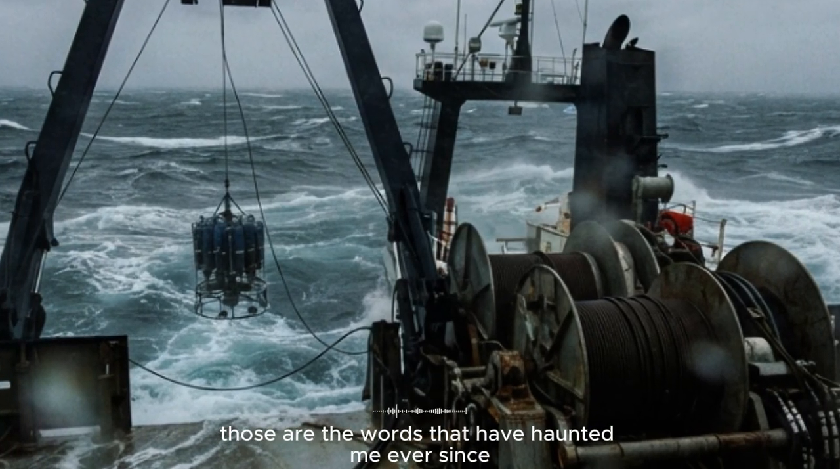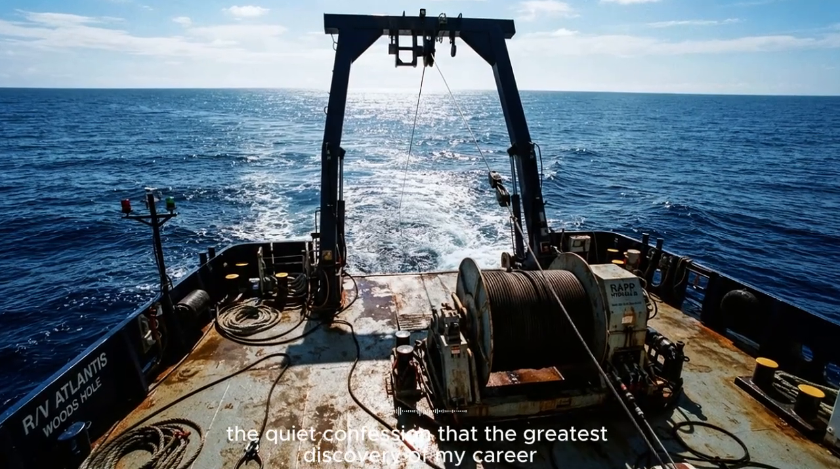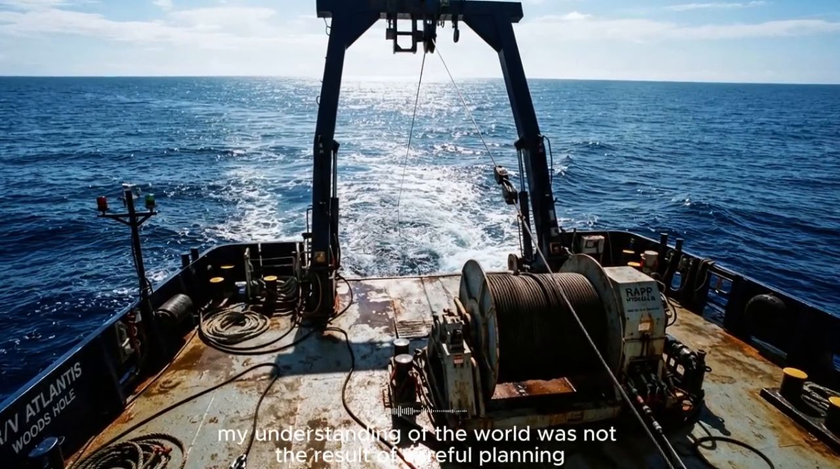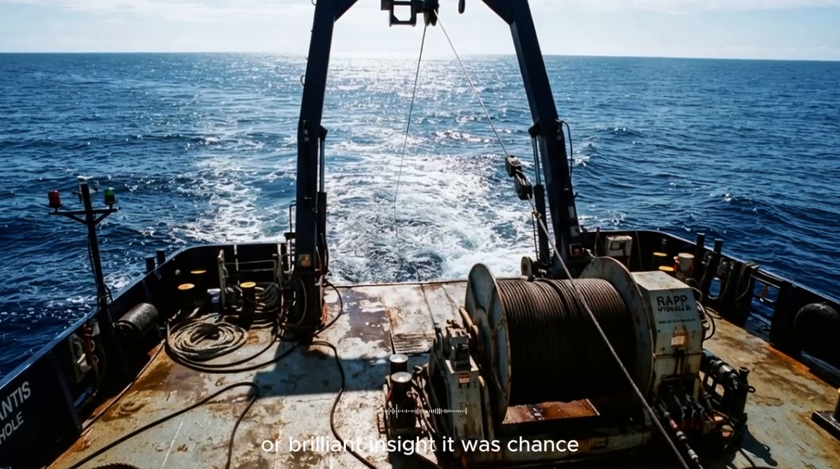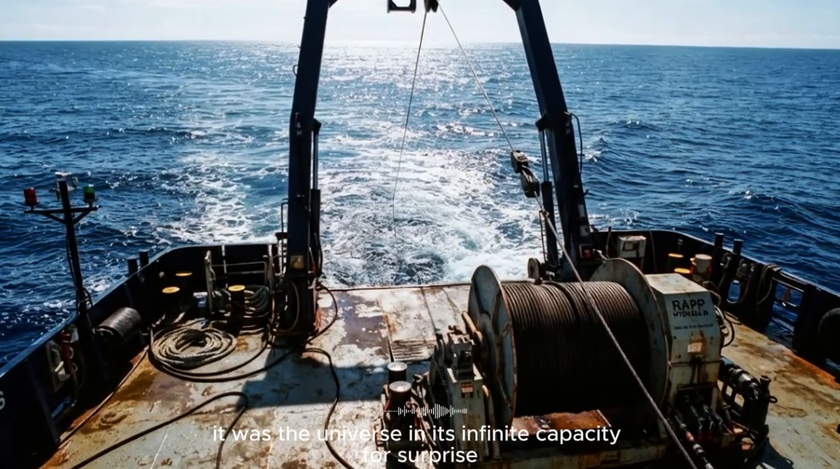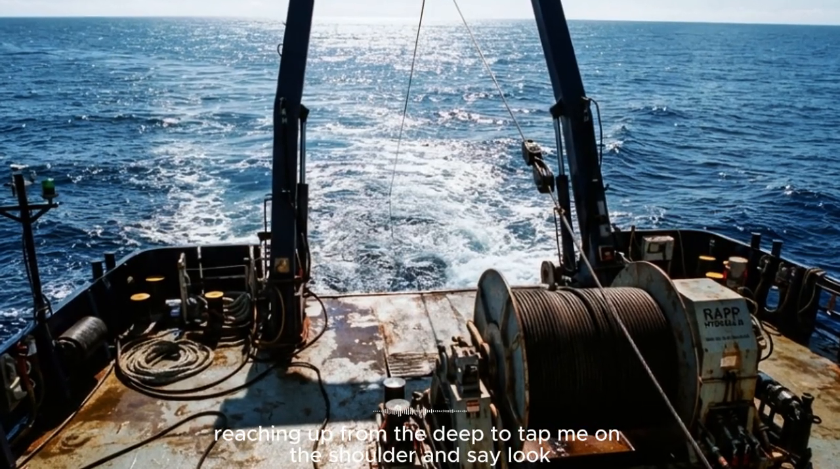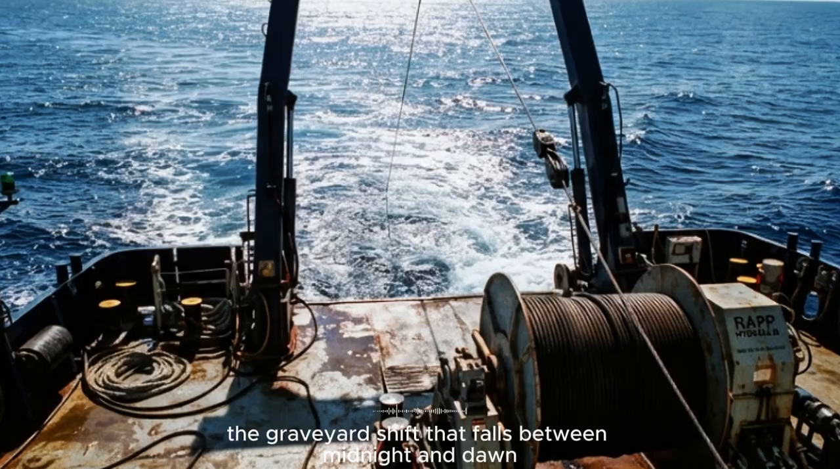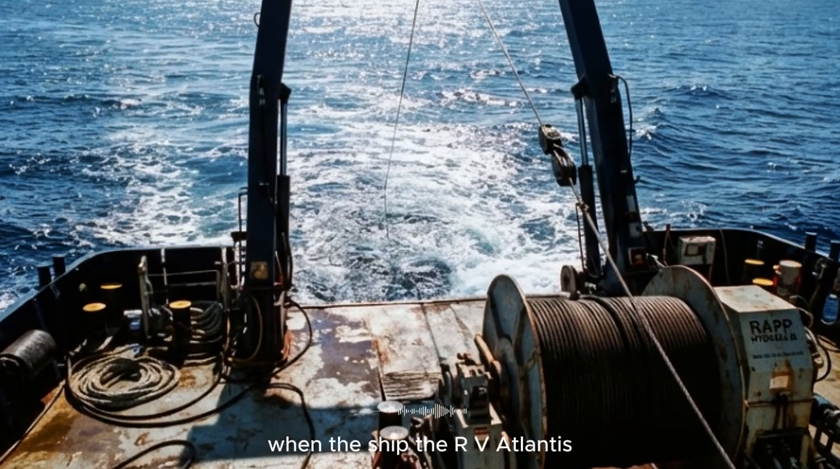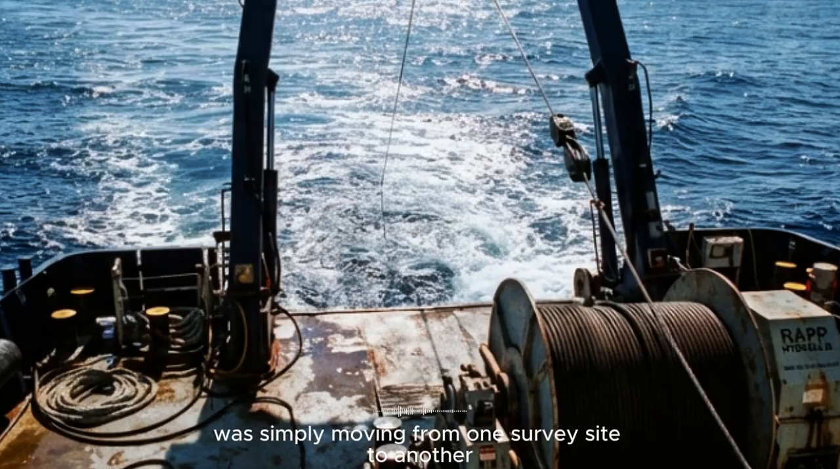Those are the words that have haunted me ever since, the quiet confession that the greatest discovery of my career, the moment that reshaped my understanding of the world, was not the result of careful planning or brilliant insight. It was chance. It was the universe, in its infinite capacity for surprise, reaching up from the deep to tap me on the shoulder and say, "Look." I was on the night watch, the graveyard shift that falls between midnight and dawn, when the ship, the RV Atlantis, was simply moving from one survey site to another.